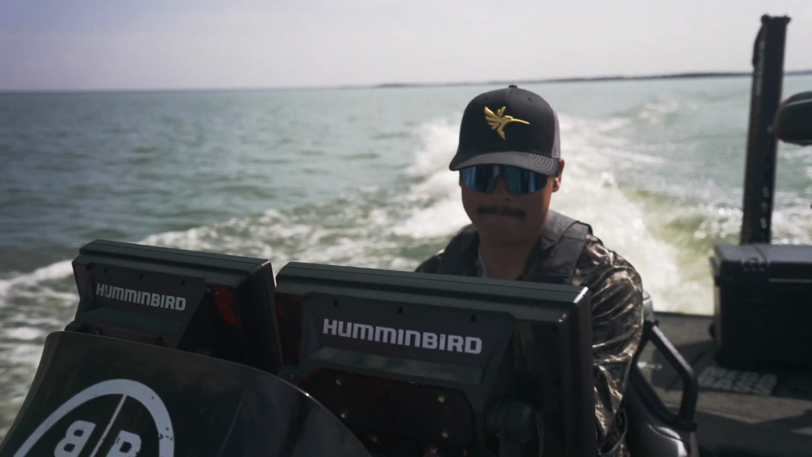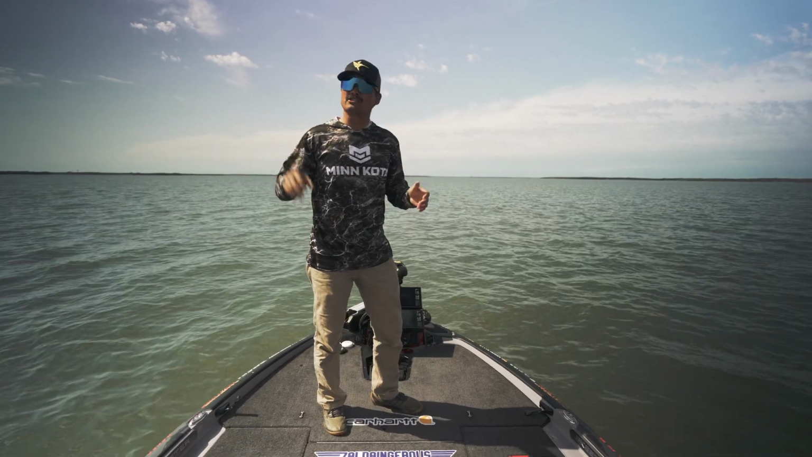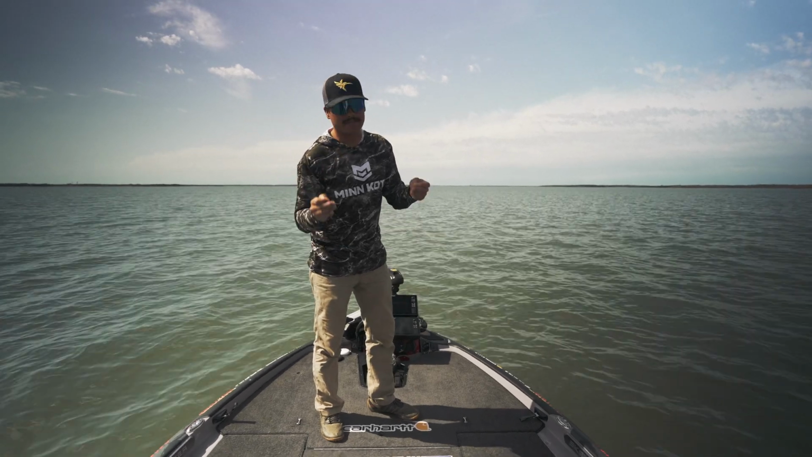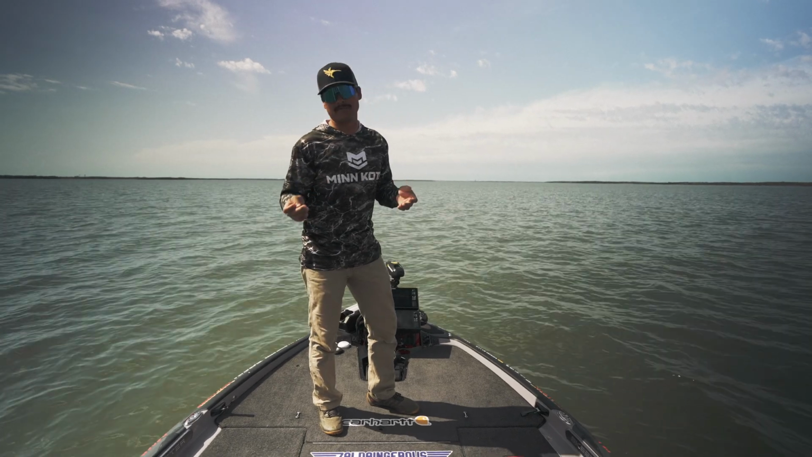As the wind kicks up, this is the North Texas Plains area, so you get a real predominant southwest wind. There's a lot of 10 to 15 to 20 mile per hour forecast out here, and we'll likely see that during the Bassmaster Classic.